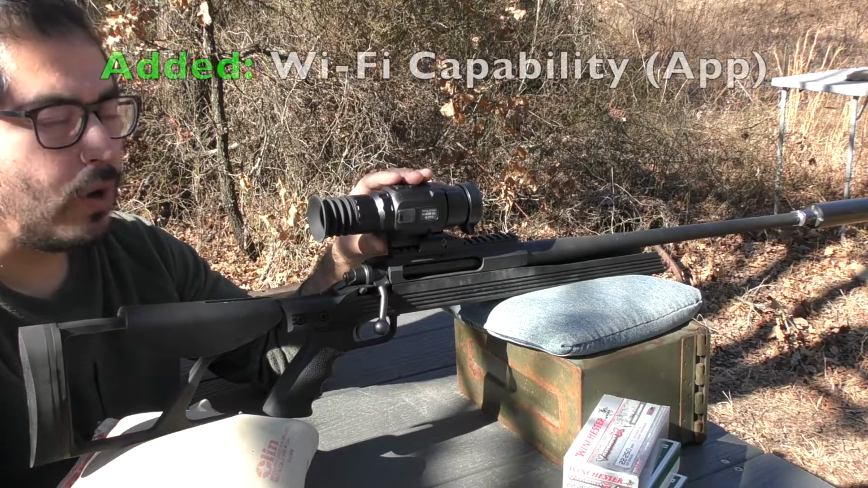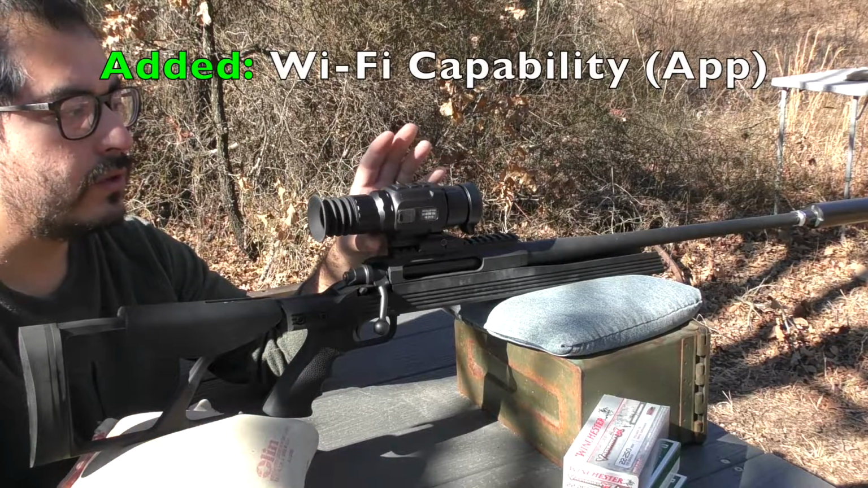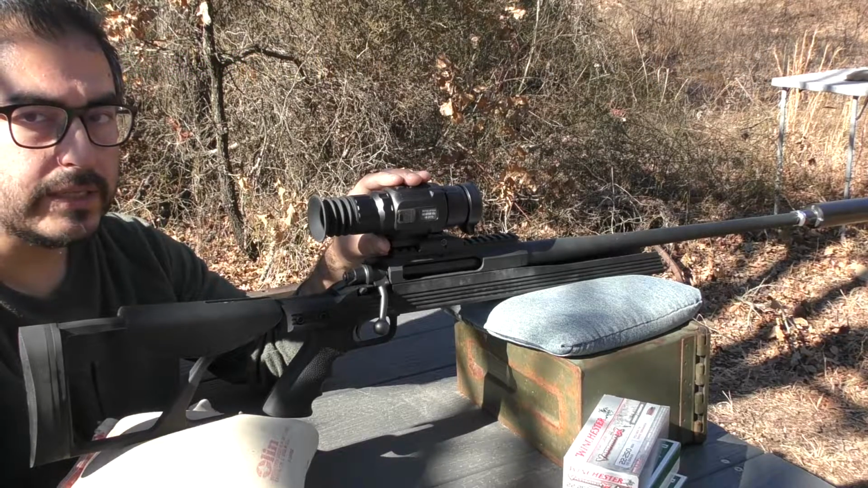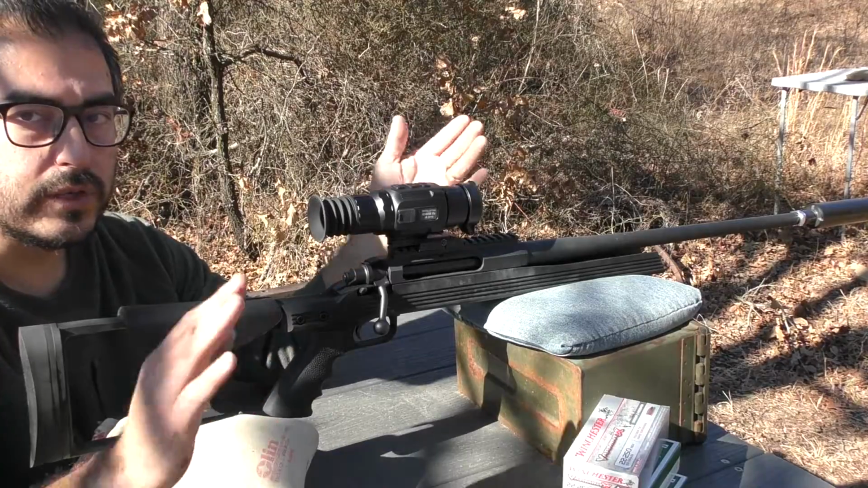They also added Wi-Fi capability, so you can stream to a phone or a tablet device. Some folks are putting these on PTZ mounts, point tilt zoom mounts on vehicles, side-by-sides, things of that nature. With the Wi-Fi, you're able to stream to your video screen display and see what the scope is seeing.